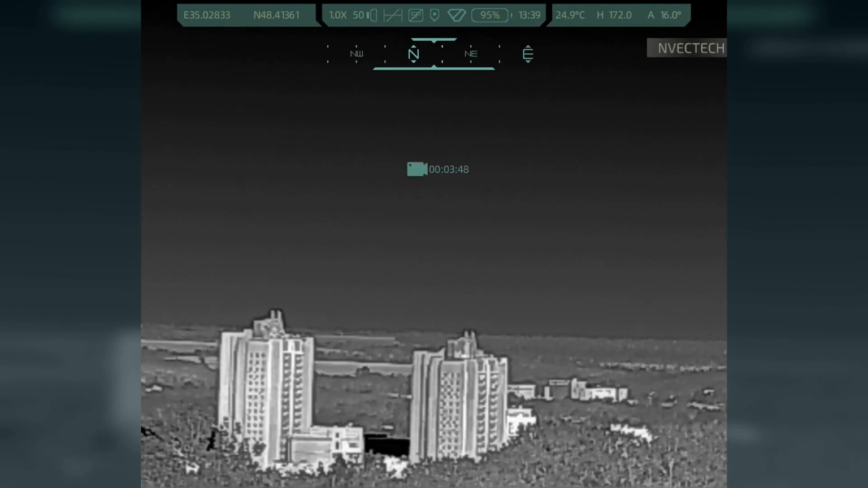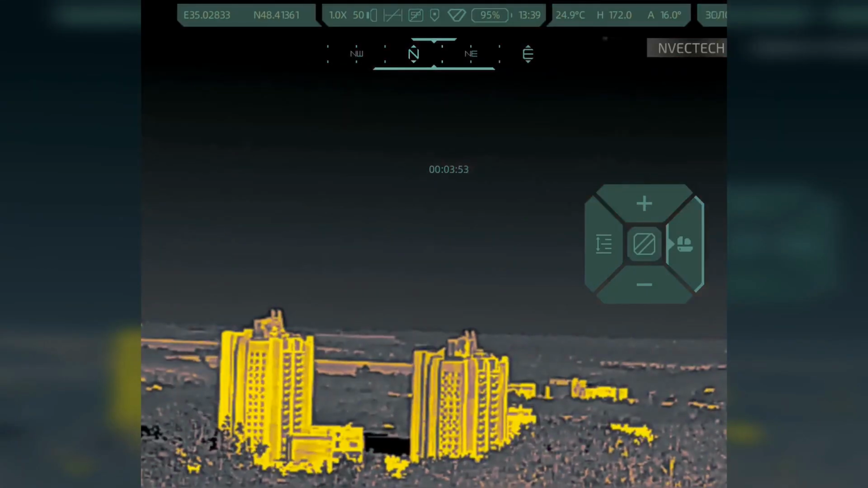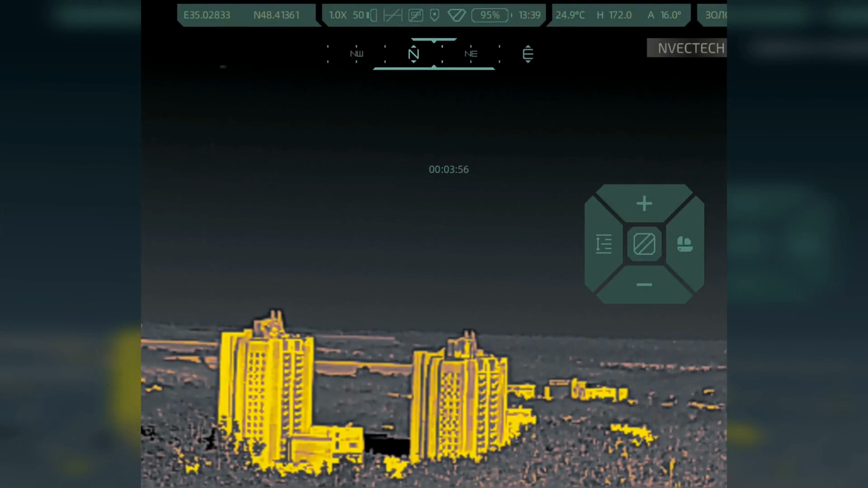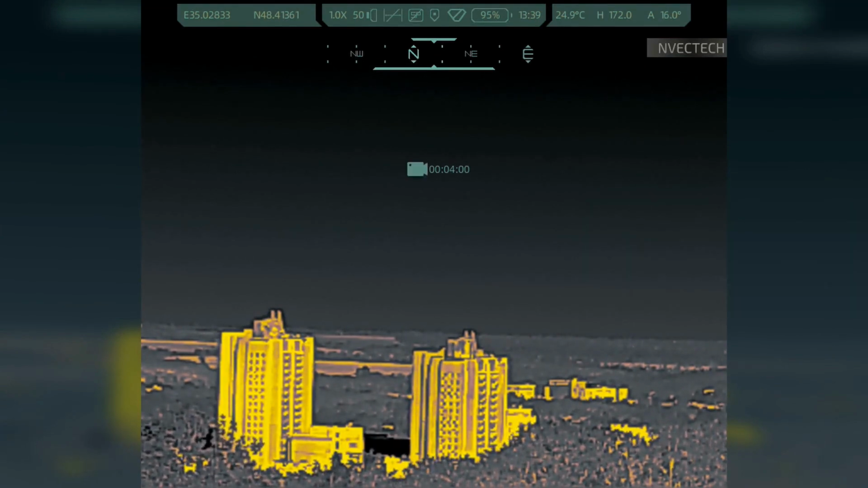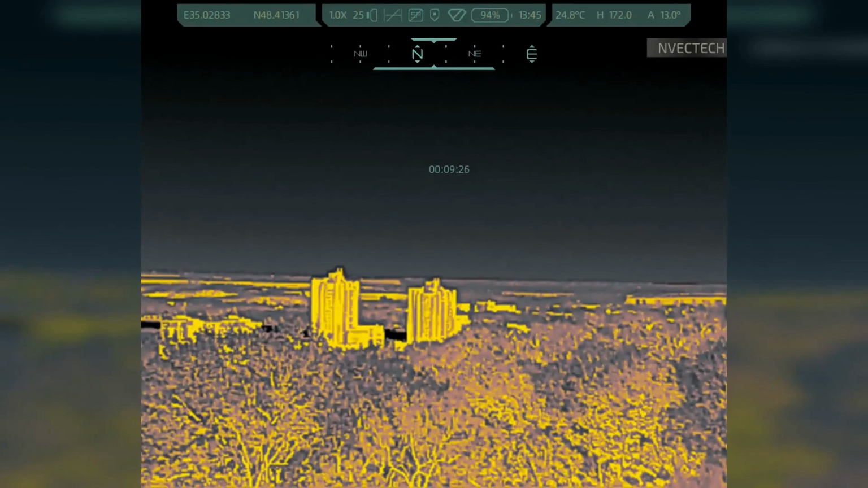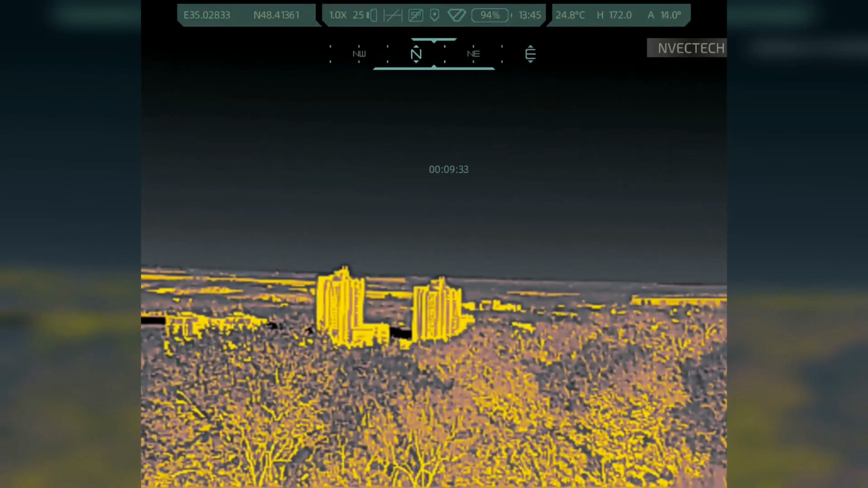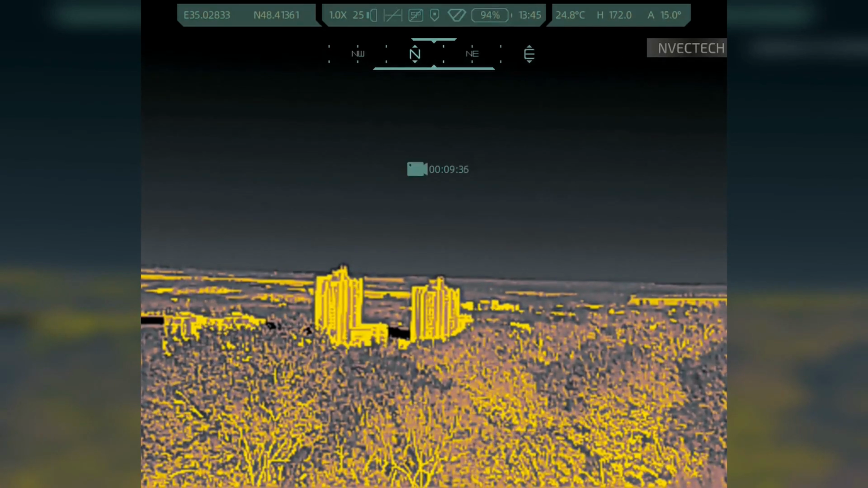I will switch to my favorite palette of yellow hot. Note the cut of the forest and buildings. On the right side, we can hardly see anything. By turning the focus literally by 15 to 20 degrees, we increase the angle of the image. As a result, we have another piece of forest in front of the houses, with a house on the left and partially buildings on the right. Thus, an expansion of the focal length occurred.